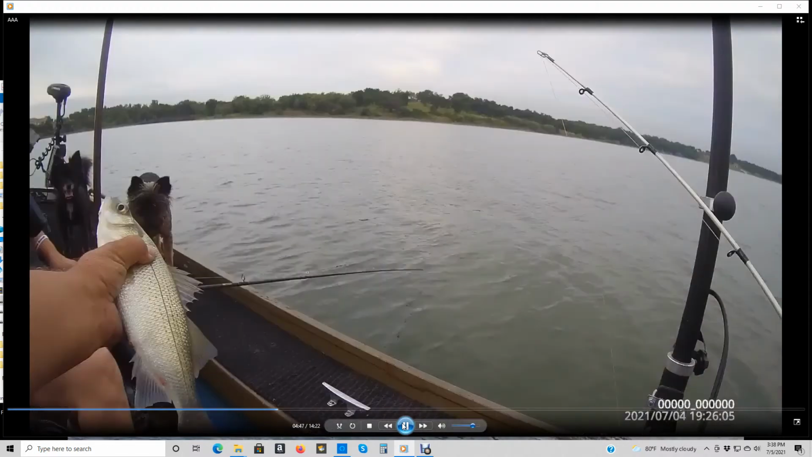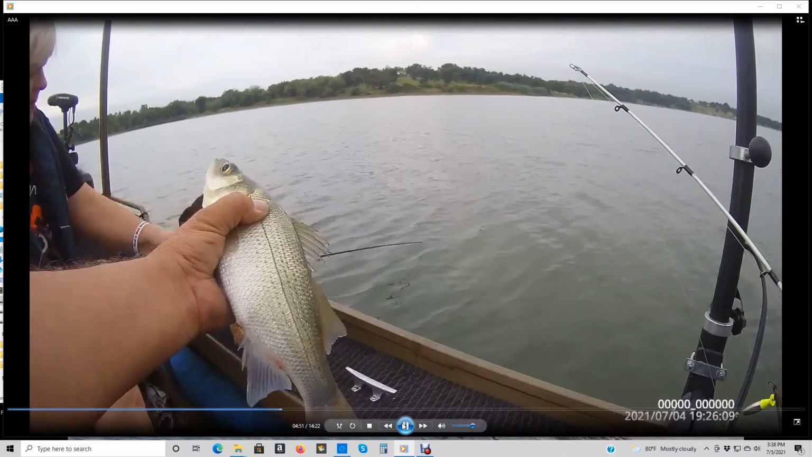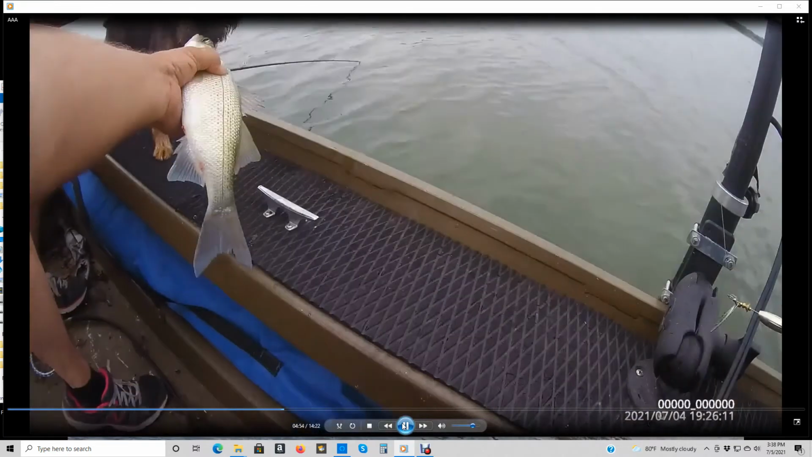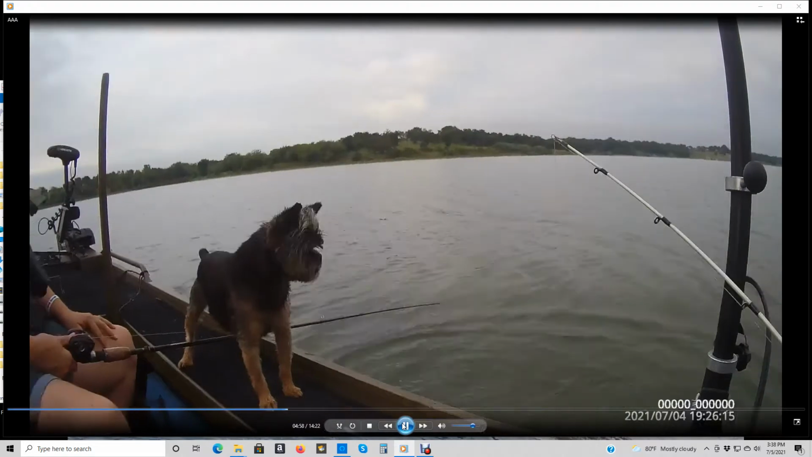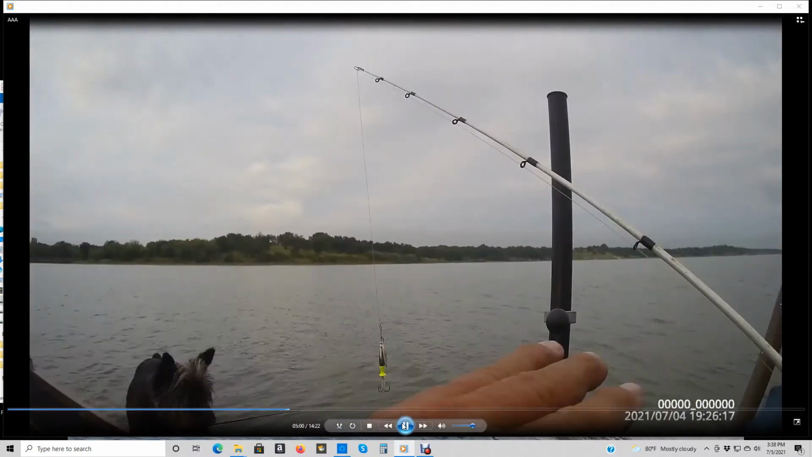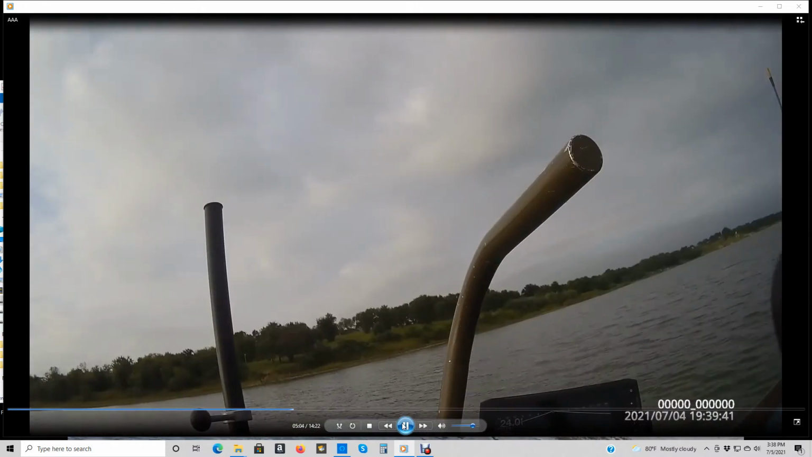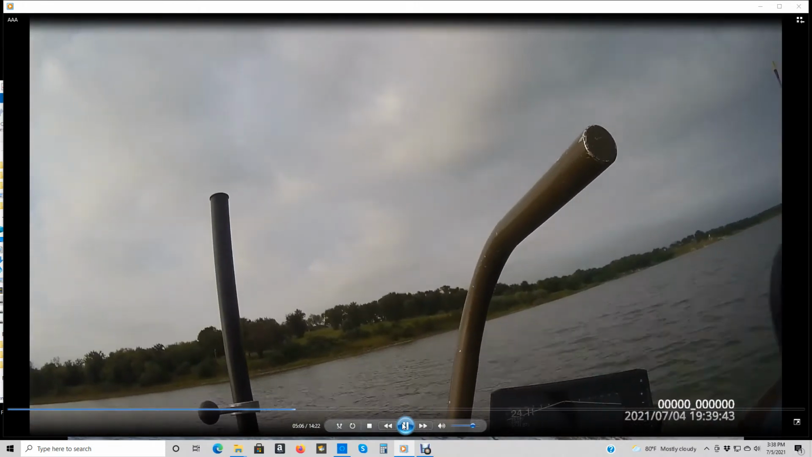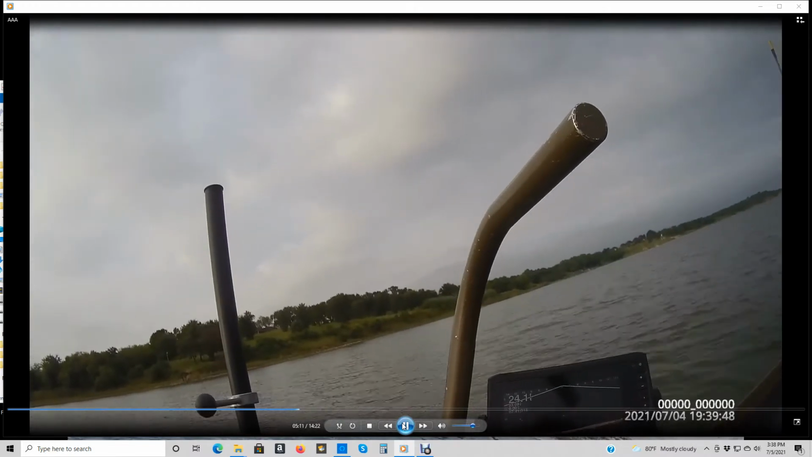You can actually see them swimming around. That Livescope's great for that. I'm not a whole big crappie fisherman, and this lake doesn't have hardly any structure in it, but it sure got a lot of white bass in it.